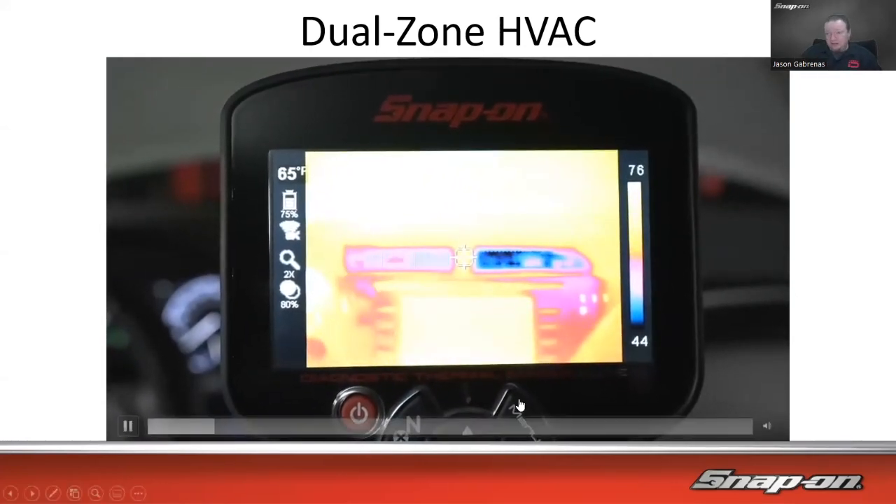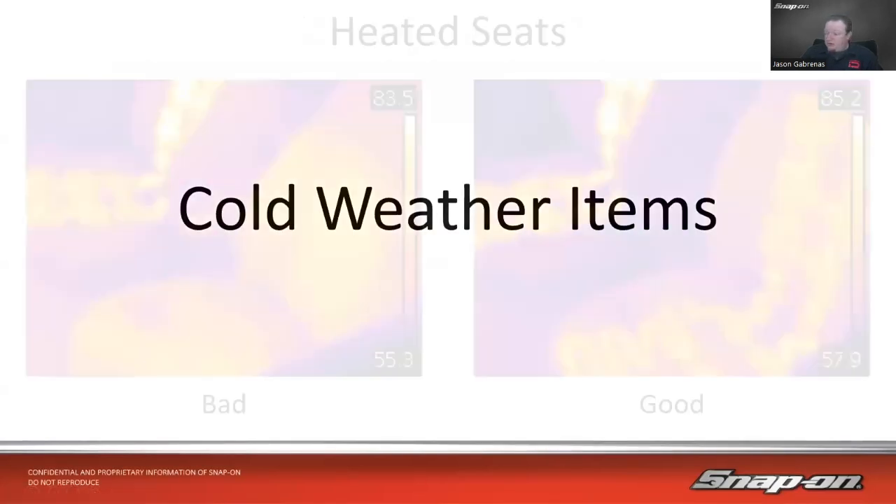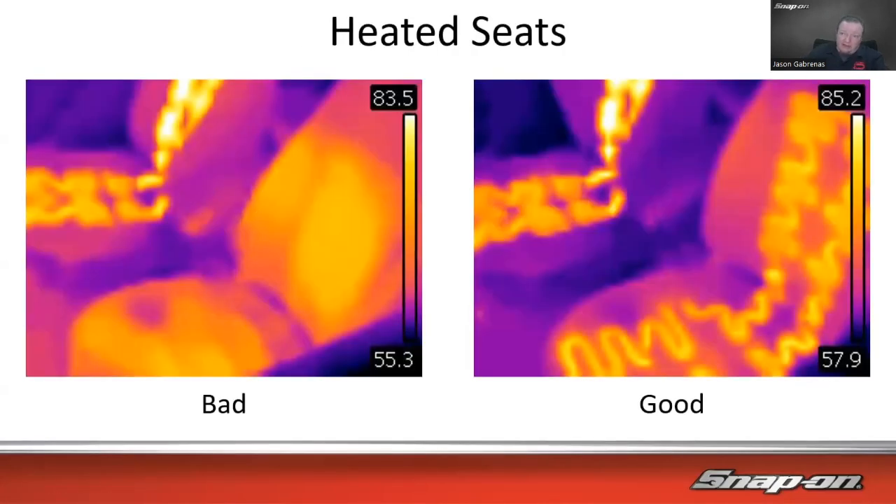So that's kind of neat. Thought that was kind of a cool little capture. How about cold weather items? I live in a cold climate, and I tell you, I love my heated seats in the winter. But when we have problems with heated seats, we don't like it so much. There's an example of a bad heated seat over here.